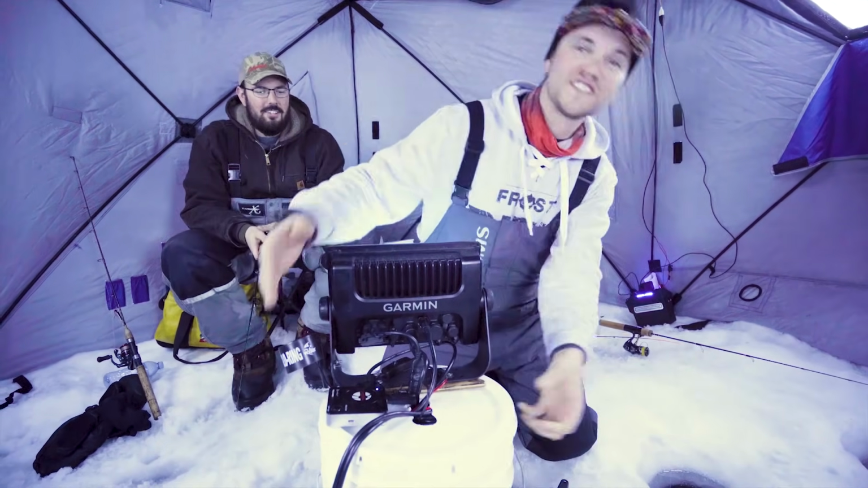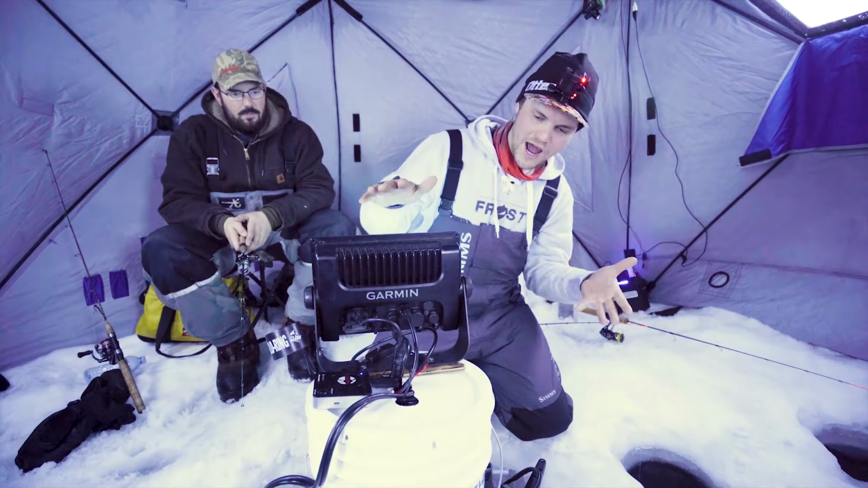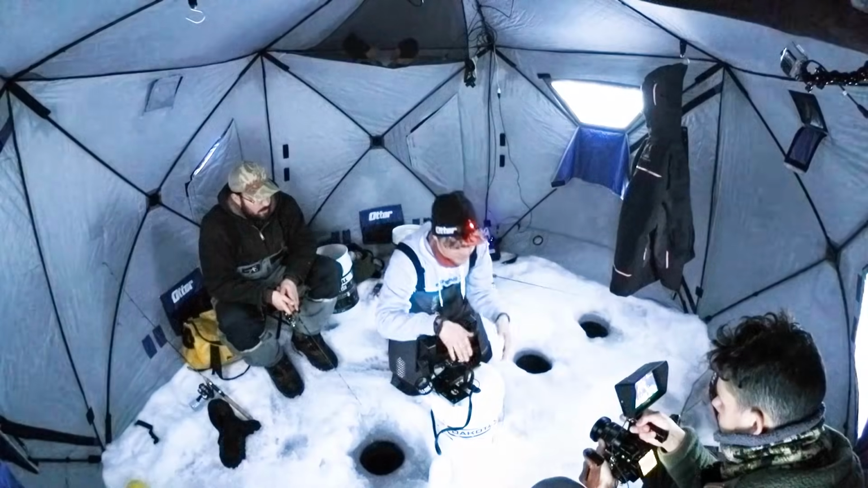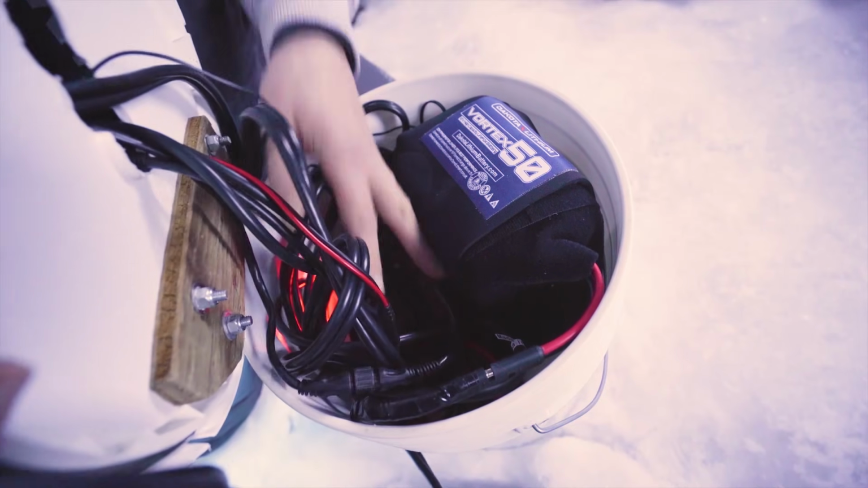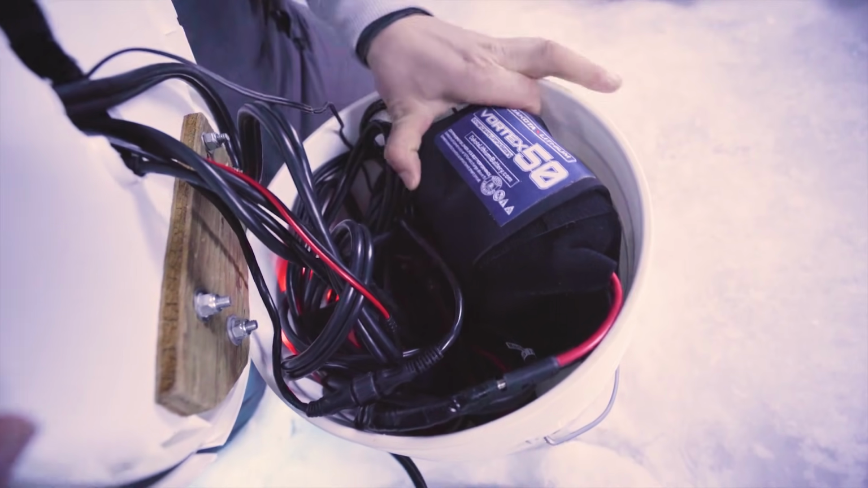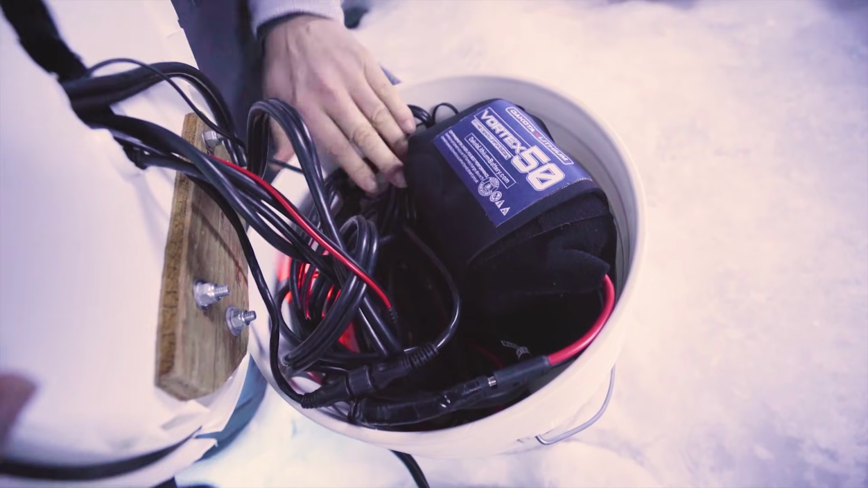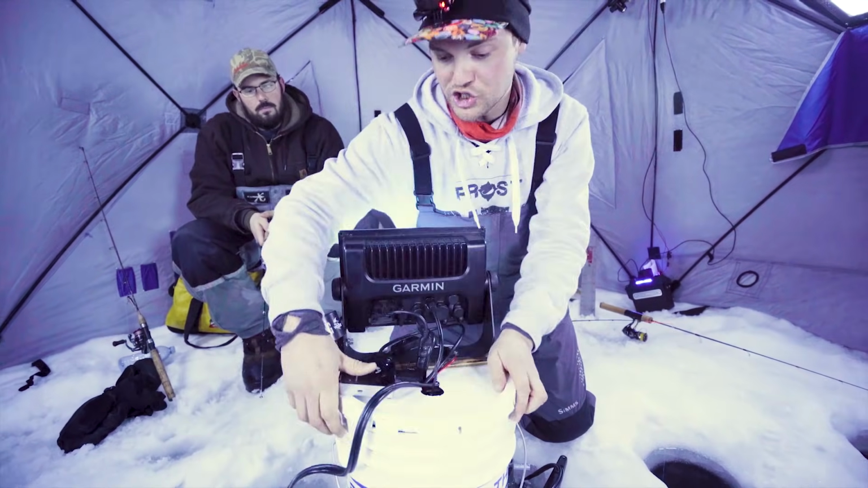Yep. Just want to show you this extremely excessive, biggest flasher on earth. This is a contraption I put together, and inside there's the LiveScope module, and there's all sorts of cords and the recorder and everything, powered by this massive 50 amp hour Dakota lithium power pack. But it does make this possible if you wanted to run a giant screen.